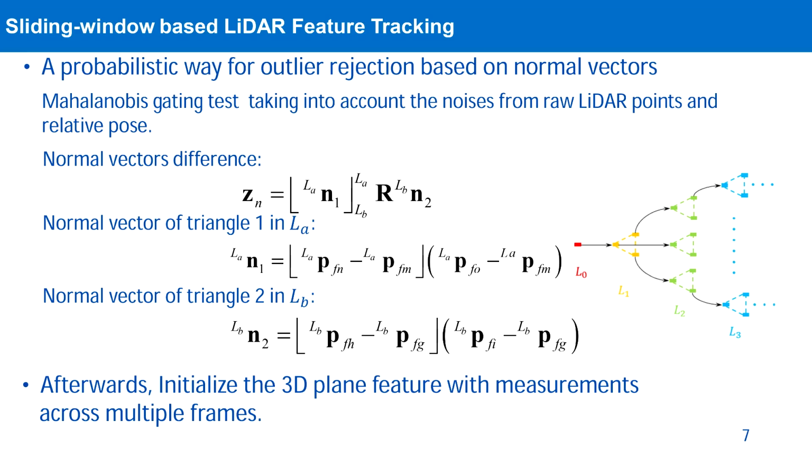After tracking a point from frame L0 across subsequent frames L1, L2, L3, we can get multiple observations of the same 3D plane. Thus, we can initialize a 3D plane accurately with these observations and reject the outlier data associations effectively.